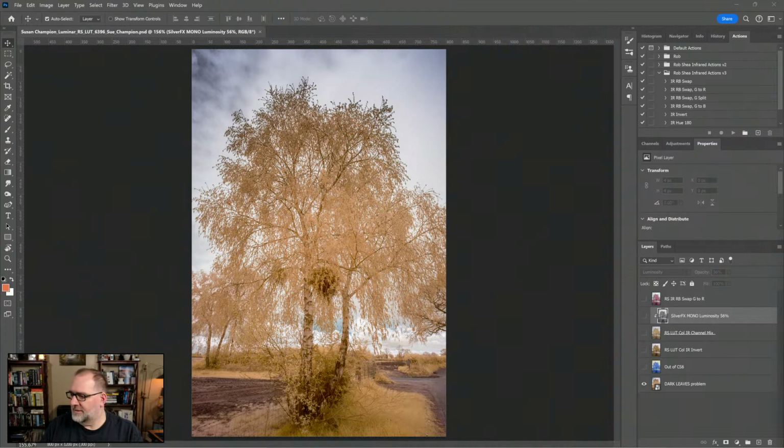"I tried some of your LUTs in Luminar AI, and I've uploaded a layered PSD." That's what these layers are over here on the right, so we can walk through these. "Uploaded the layered PSD with several variations, none of which suffer from the darkening. Excellent.